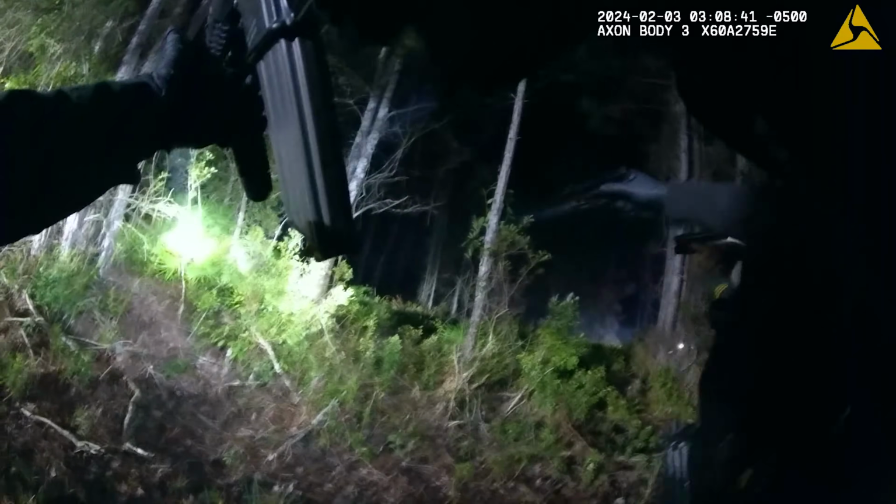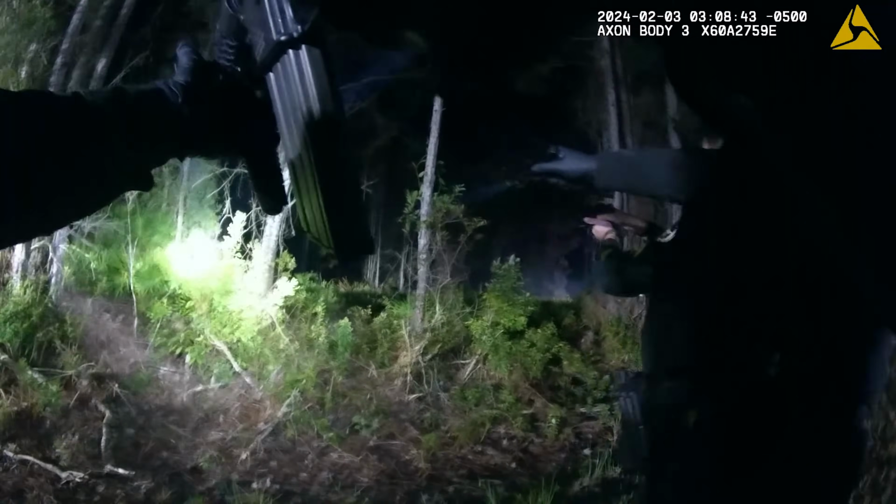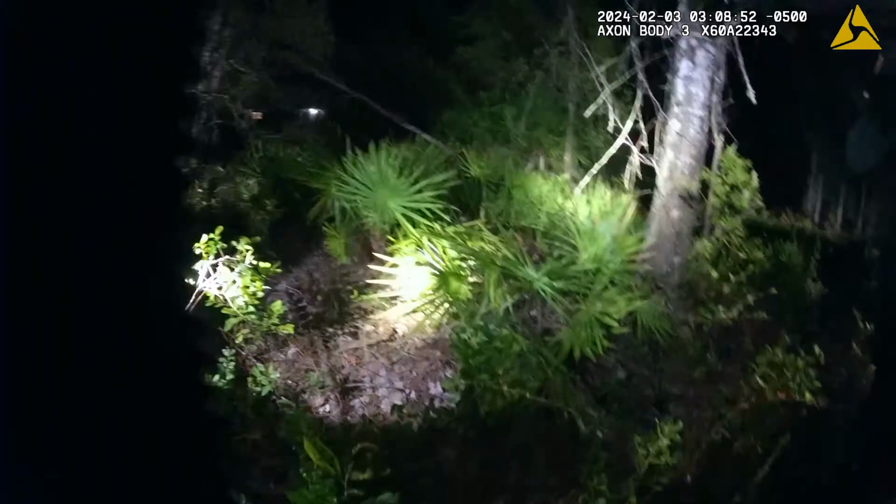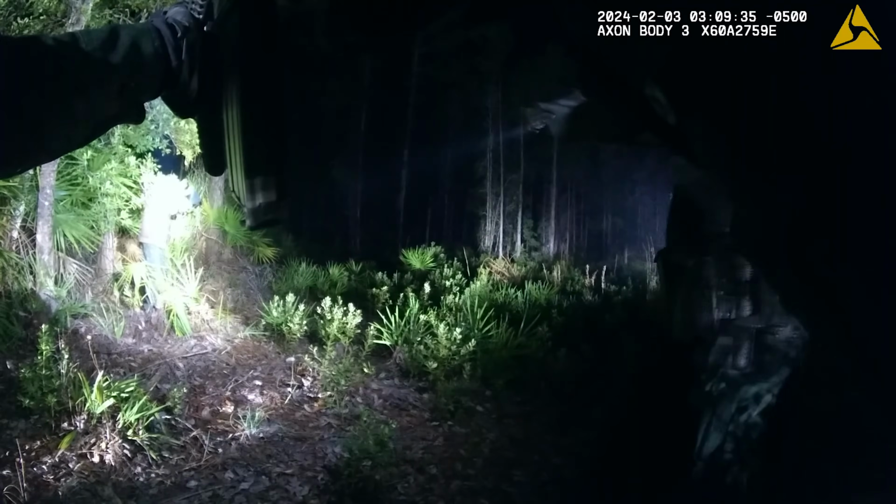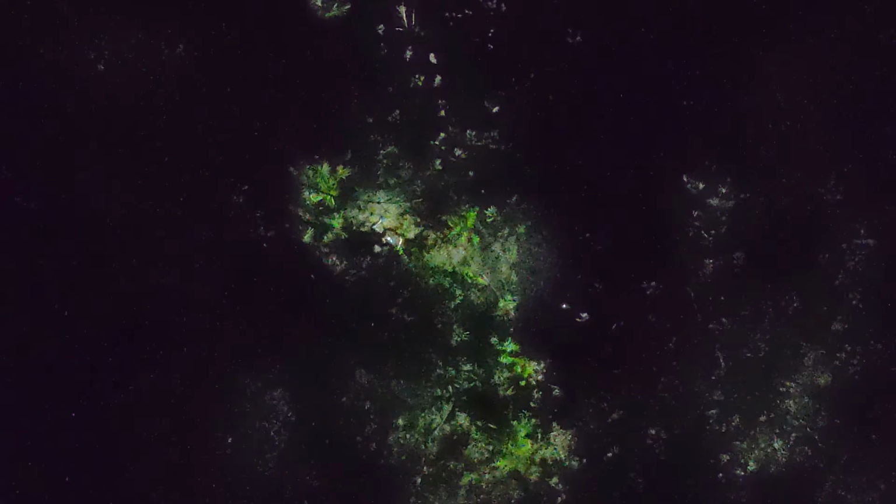Let's go to the right of that tree. To the right of this tree? Yeah, you'll see him. He's in black. There, son, put your hands up! Put your hands up! Do it now! You're gonna get tased! Lock. Lock.